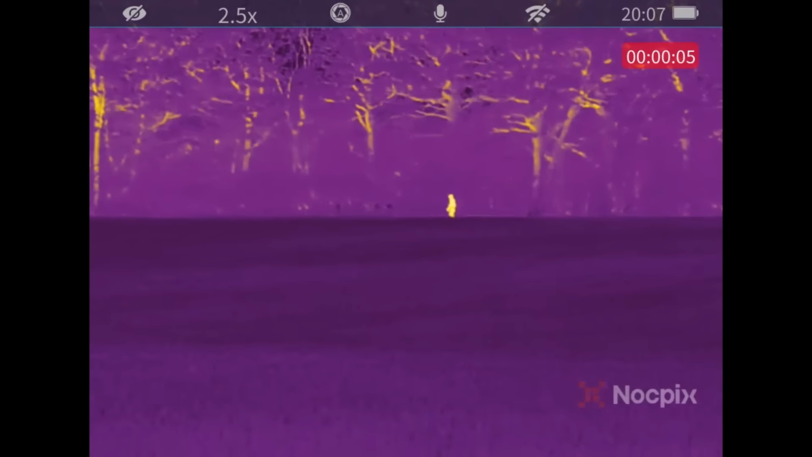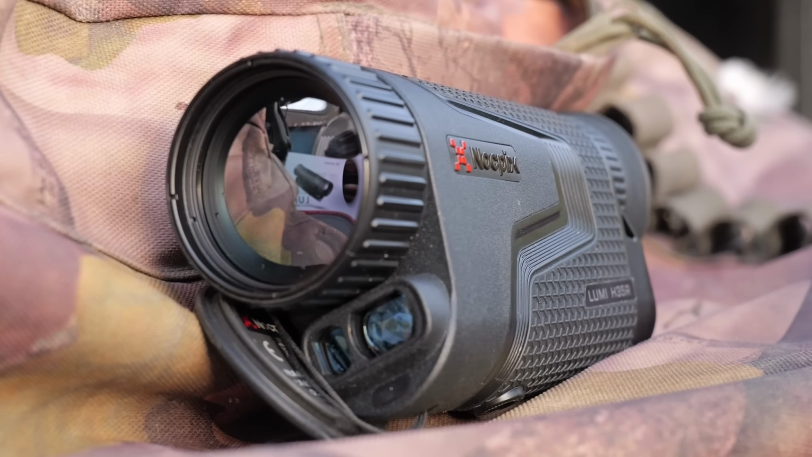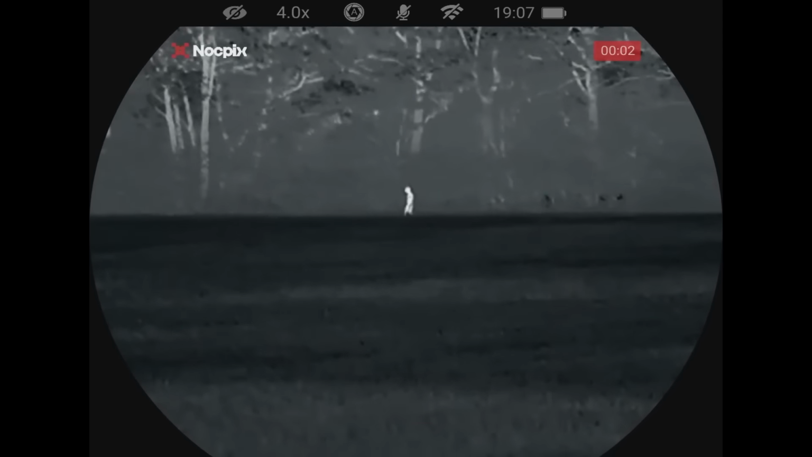David films him through the Nocpix Lumi, which is what he'll be using tonight to help film our nocturnal fun and games. Just on the off chance I come up here to see if we can find someone, and we have. We've come around the corner, and I pointed out to you, there's a chap walking up there. He does blend in well, you can hardly see him now.